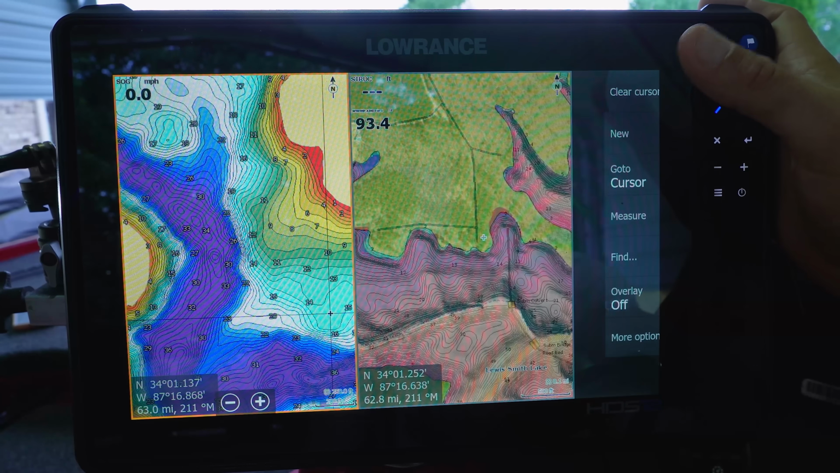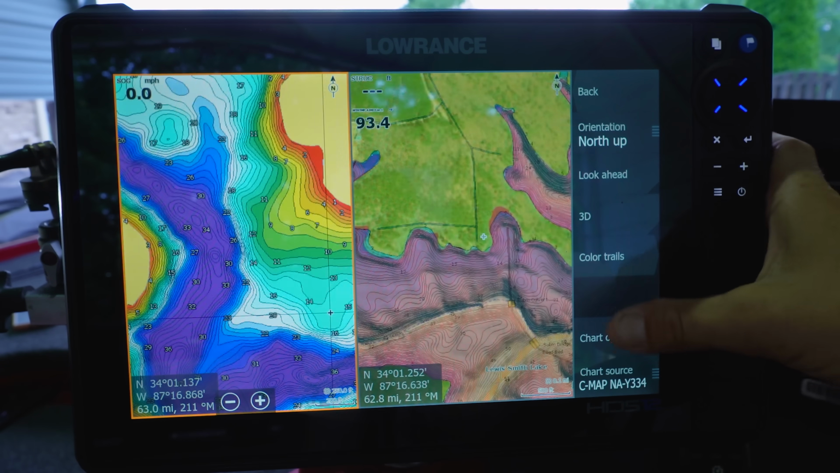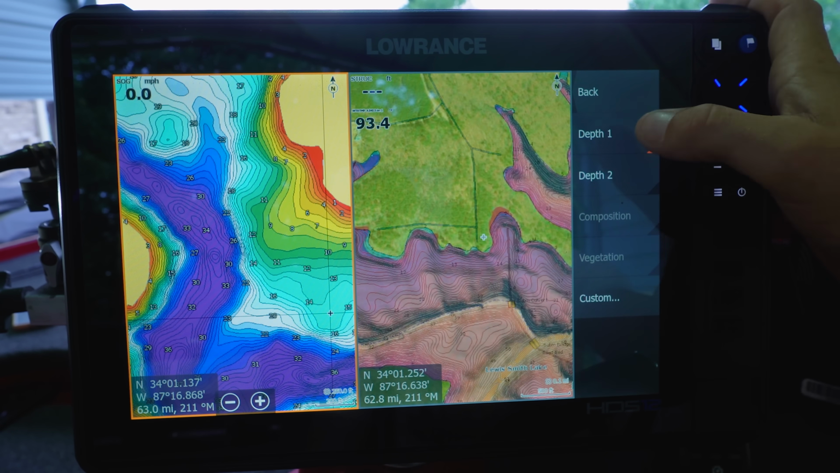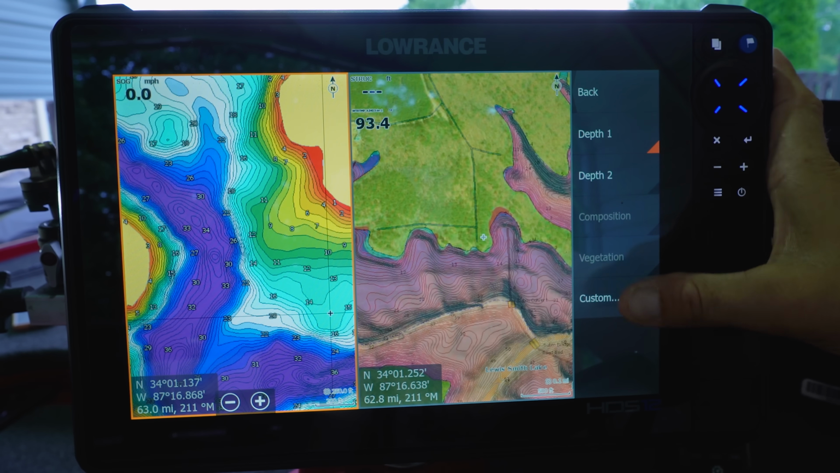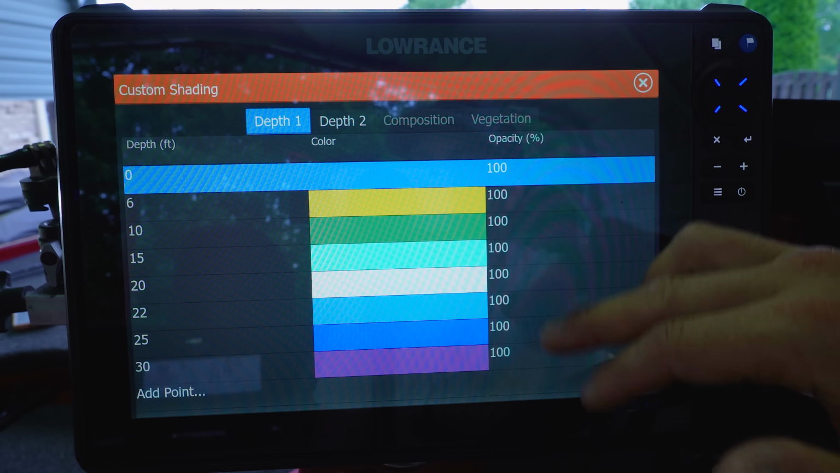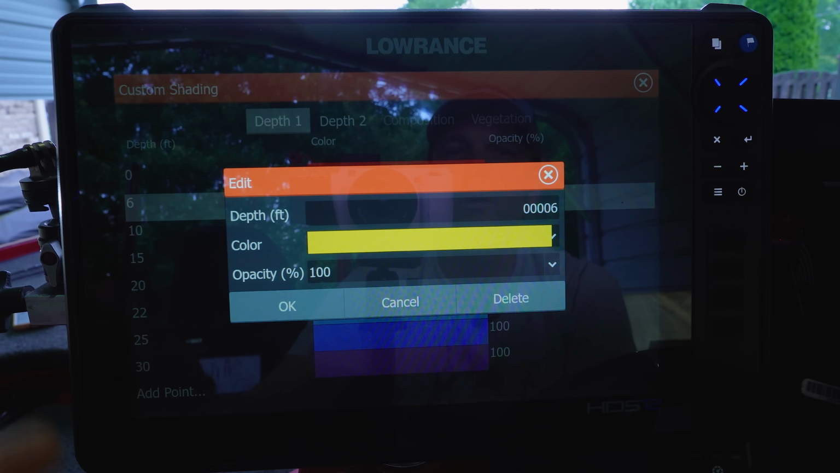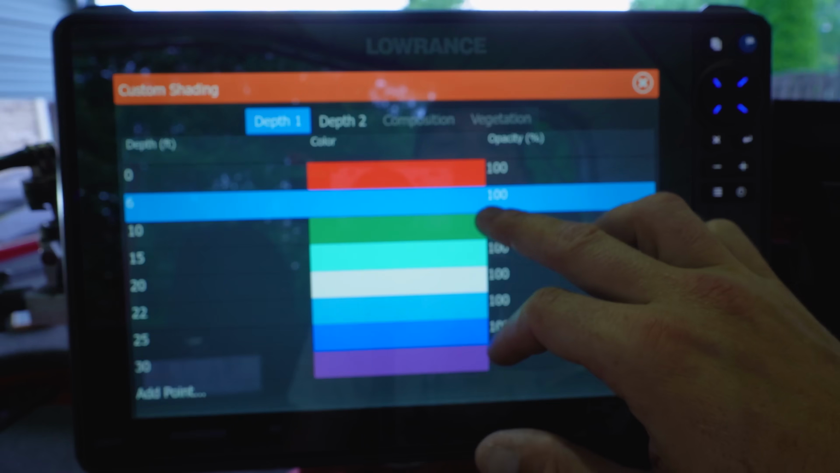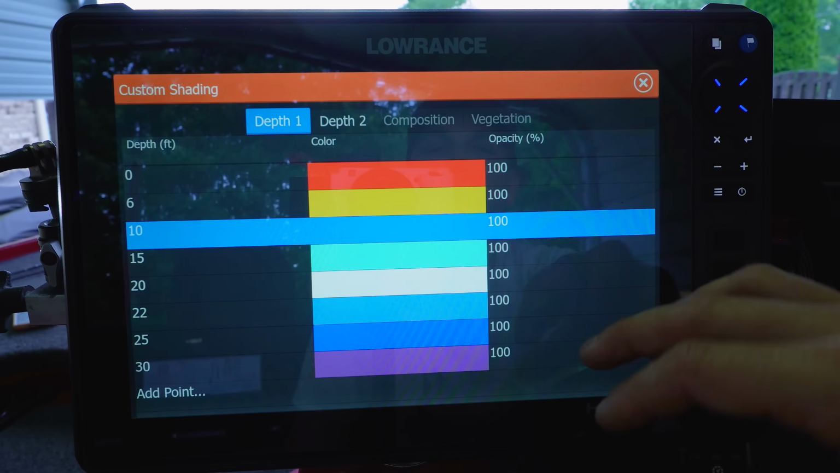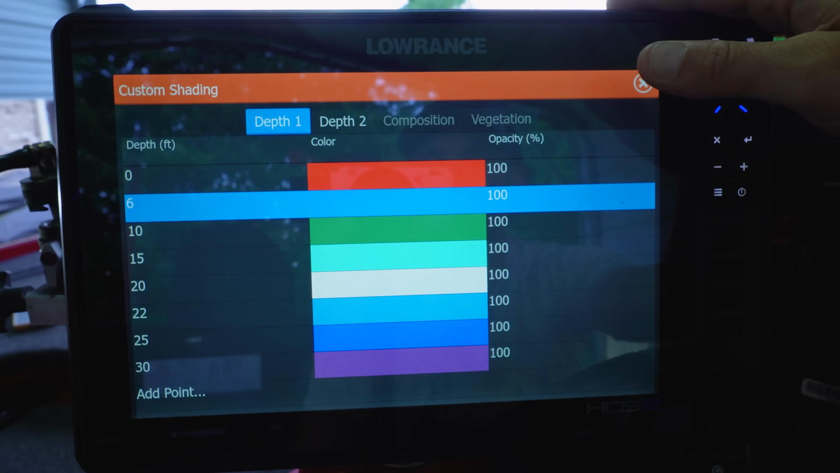All you need to do is you can save two different custom shades. So you go to chart options, you go down to the bottom and it says shading. I have my depth 1 set up, but basically you hit custom and you can select and set up any kind of color shading that you want. So I set up yellow at 6 foot. I set up green at, what is it, 10 foot, and you can do that up to, I think, 7 or 8 or 9 slots.